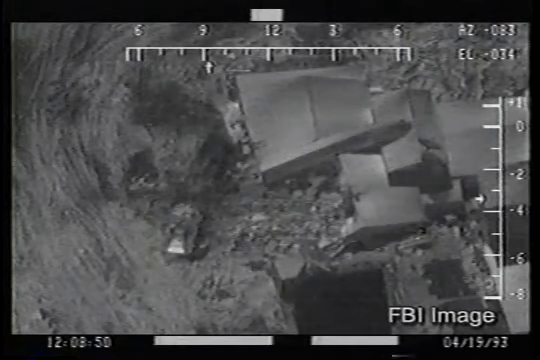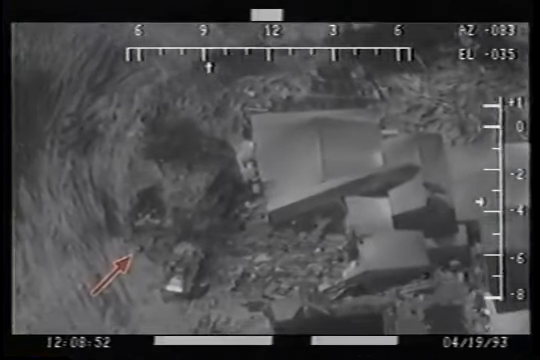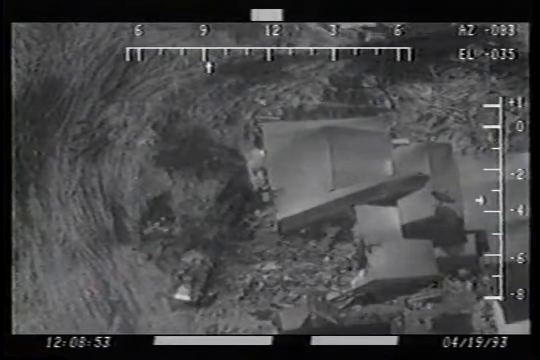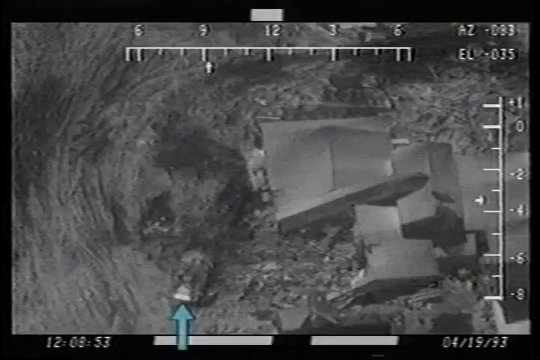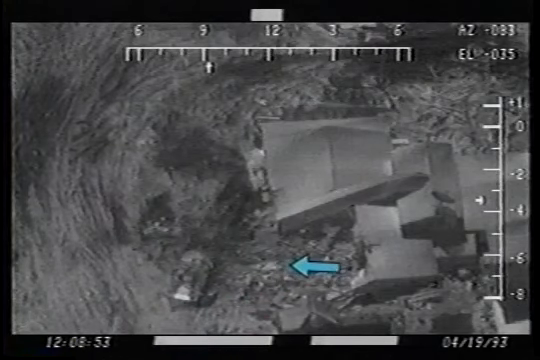Here again is the 3-round burst in real time. As a comparison, look at a burst of flash in the April 19th FBI FLIR footage. Look for the flash ahead and to the left of the tank. Note that there is no reflective heat source, such as the tank engine, in close proximity to the flash. Also note that the rubble field is approximately 60 to 70 feet to the right of the flash signature.